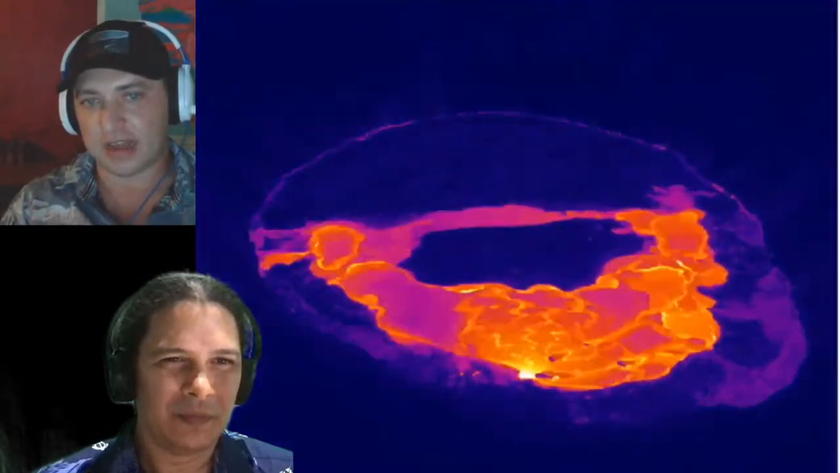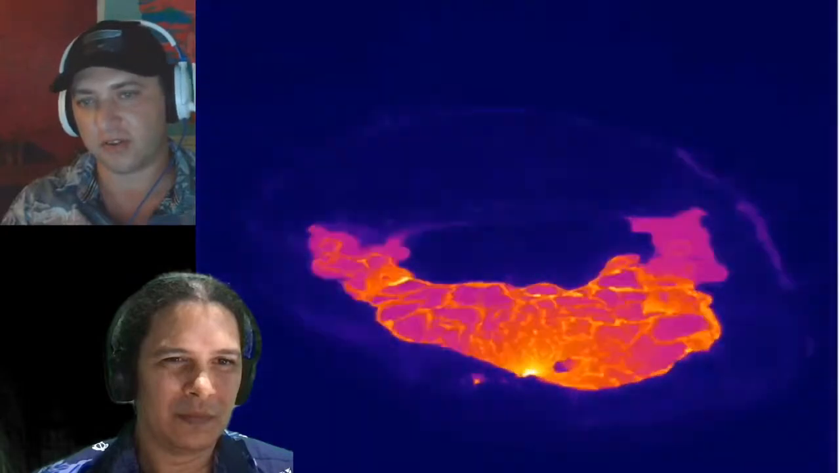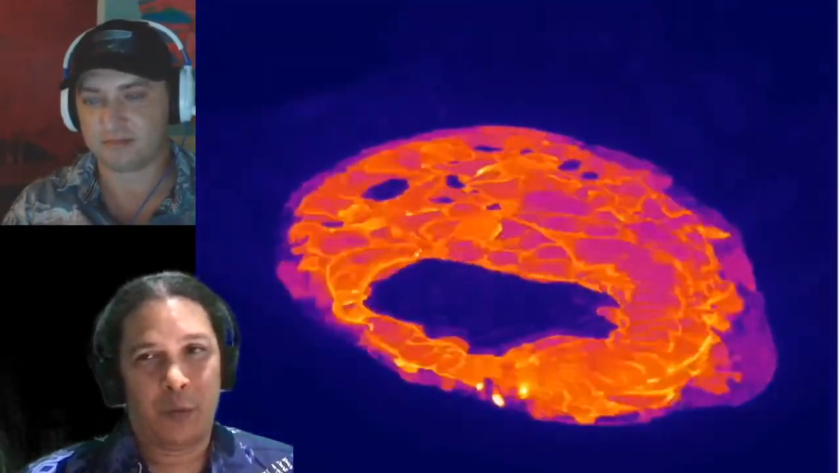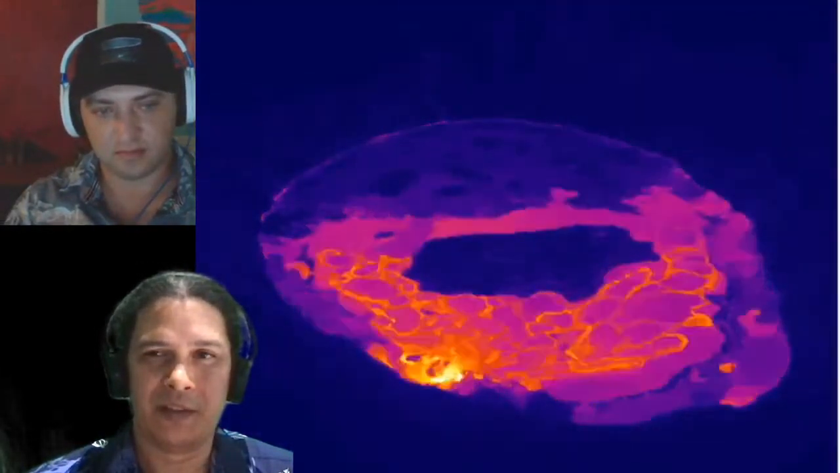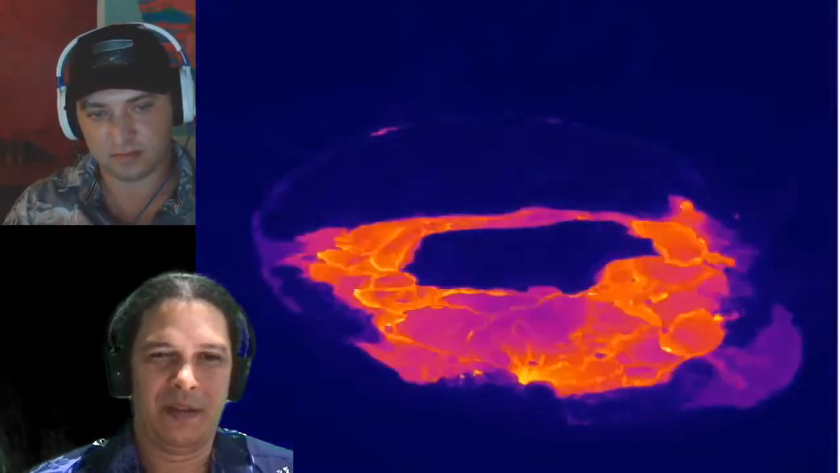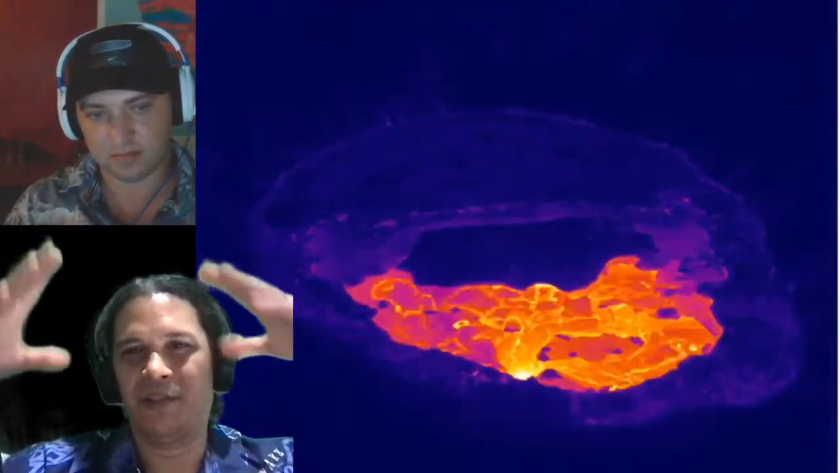Richard asks, do glacial and interglacial periods affect Hawaii's volcanic activity? That's a great question. I don't know the details, to be honest. We do see that there are 3 different glaciations recorded on Mauna Kea, and there's an interesting effect of the mountain settling as the glaciers form.